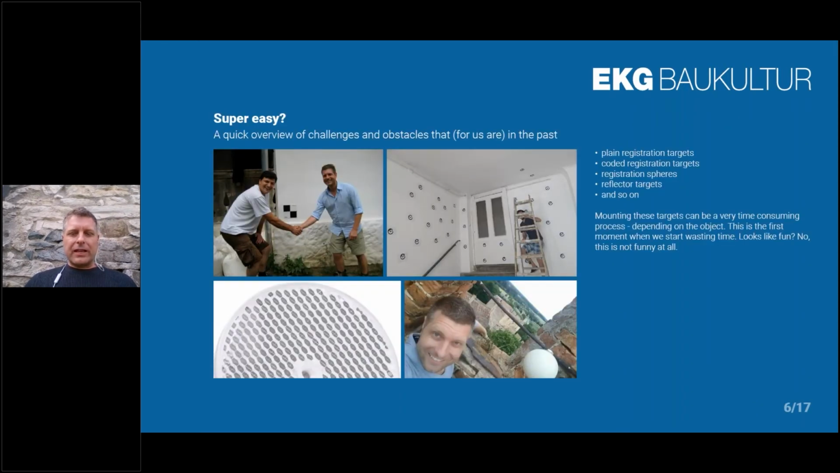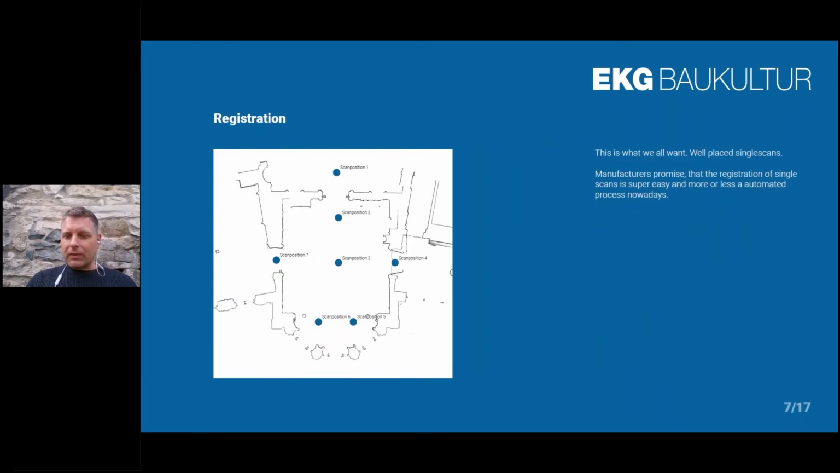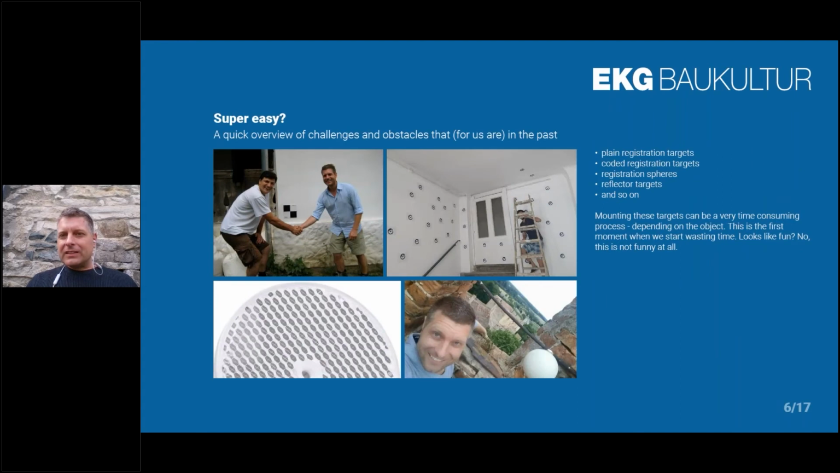So all of the manufacturers tell us that it's super easy to do the scans, just like Mr. Studnicka did a few minutes ago. They tell us that we simply mount a few of these targets, put the scanner down and do scans, and then we have automatic registration processes, and that everything works like magic. And yeah, this is not so true.